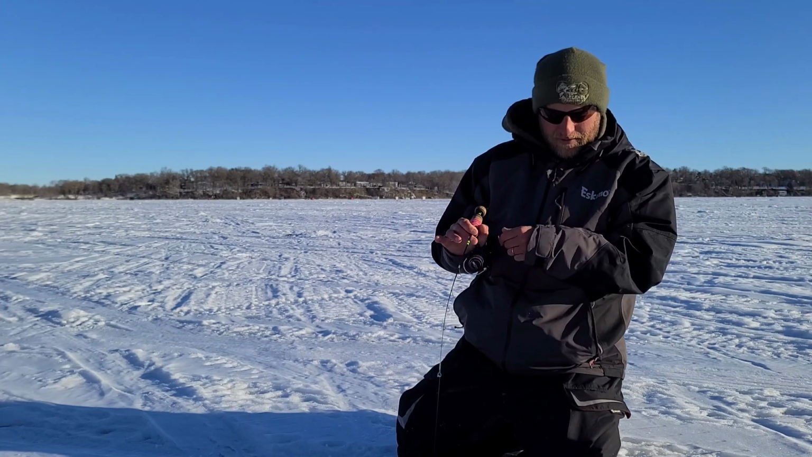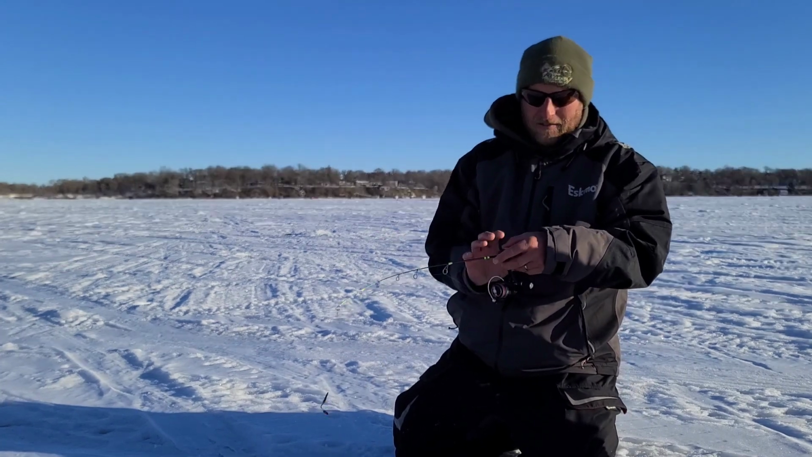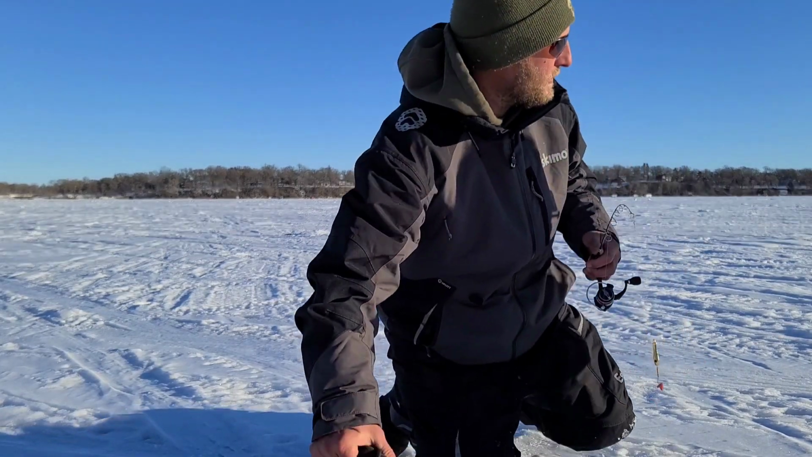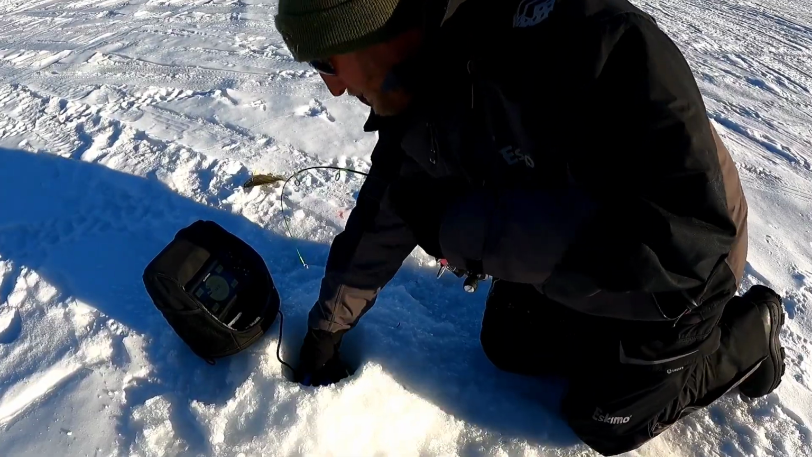Yep, we're going to have to do exactly that. So see, I fished this hole for a quick amount of time, had a couple marks. They came in, they just looked, they took off, so I'm not going to mess around with those. I'm going to find fish that bite. Not that time, my friends.